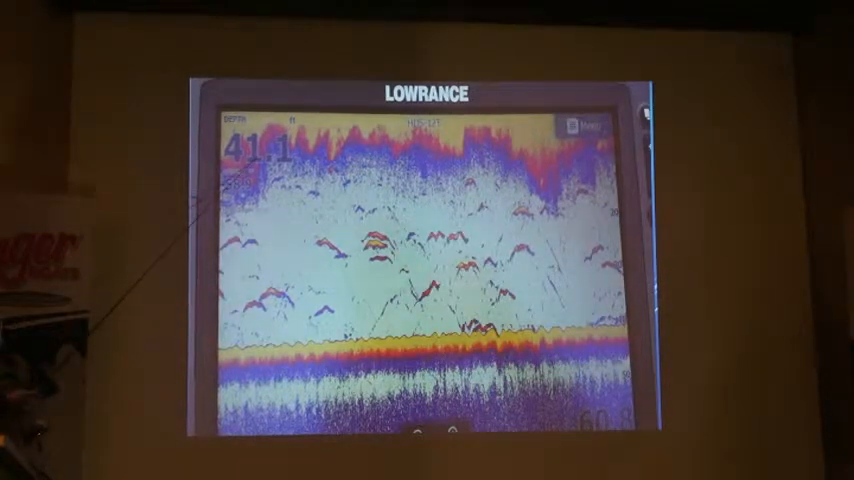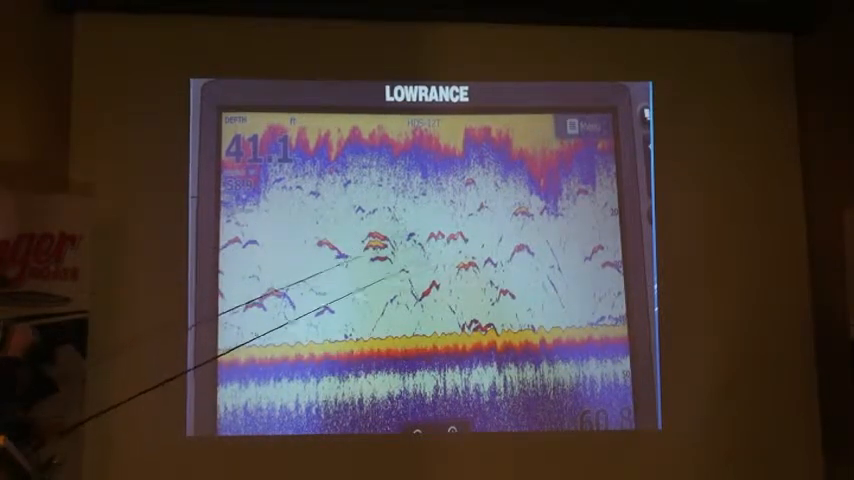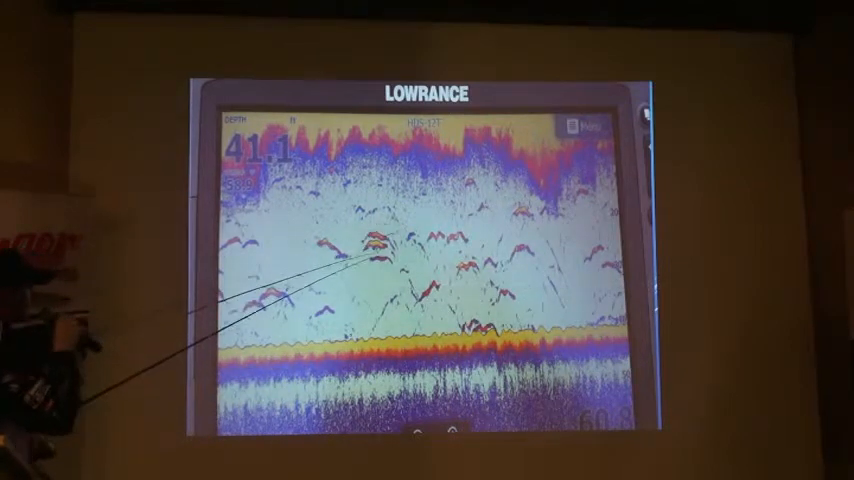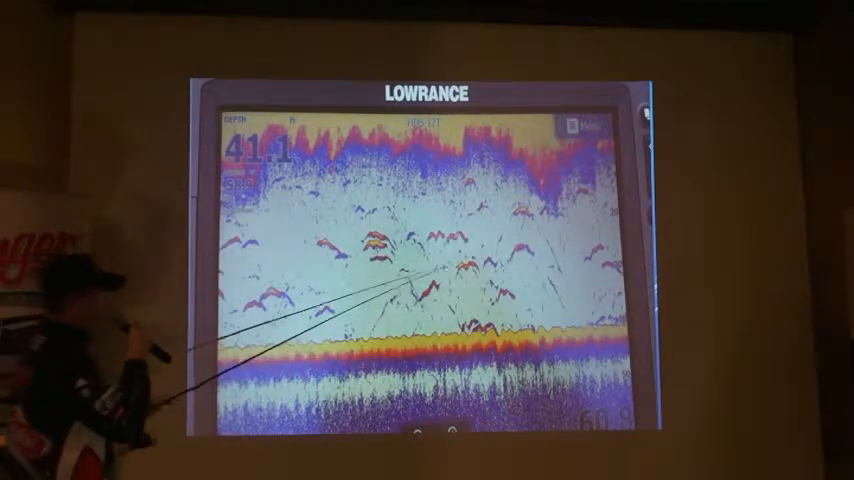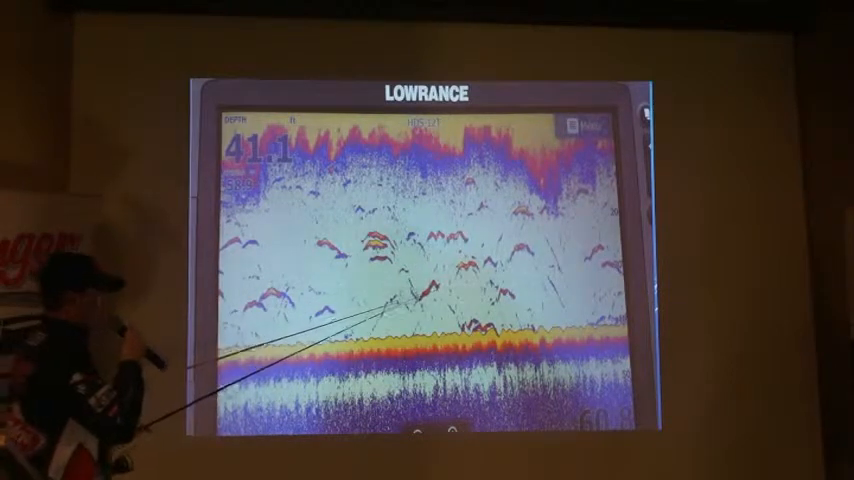This is in 40 feet of water. We have the bottom here. So basically we have 40 feet of water compressed into the same size screen, so everything is going to be a lot smaller than it would be, say, when we were in that 15 foot range. So this fish right here is definitely something I want to consider. It's got a lot of yellow in it, same return as my bottom. There's a lot of these other ones that are kind of small. They're not showing a lot of color.